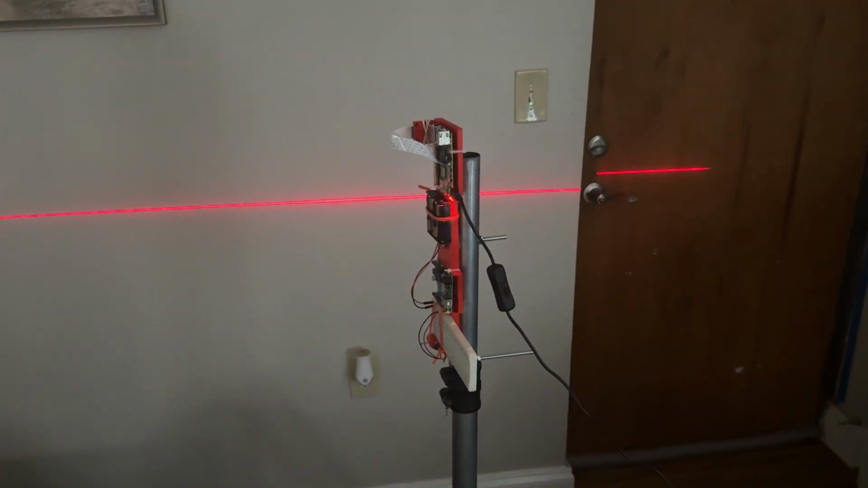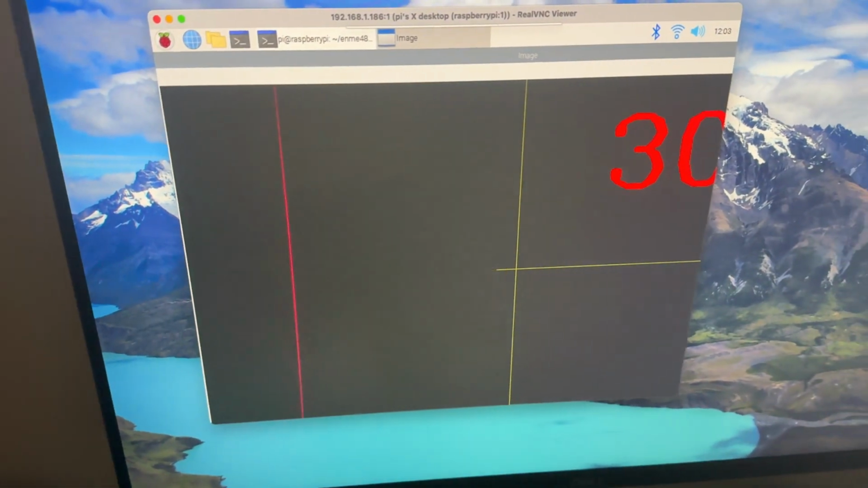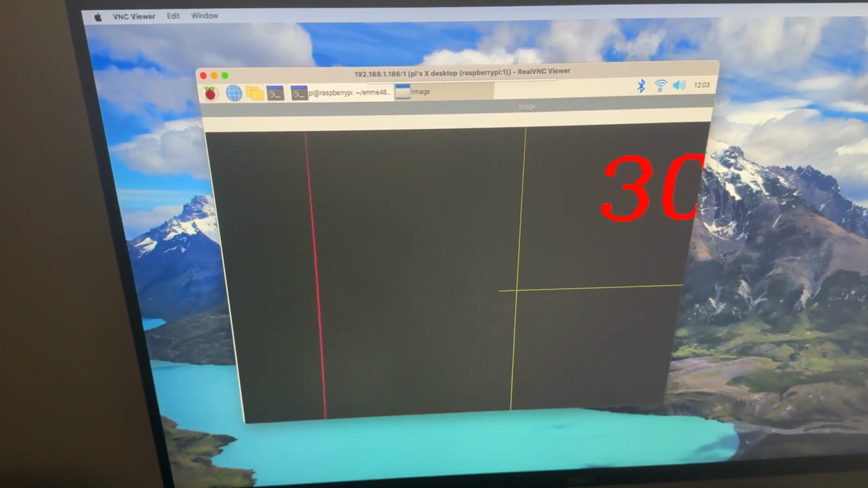So now we're calibrating the LiDAR from a single beam to a line laser, and we do this by measuring our distance from the wall with a tape measure, and then we take the images using the Raspberry Pi, and we'll do this from 0 to 10 feet.